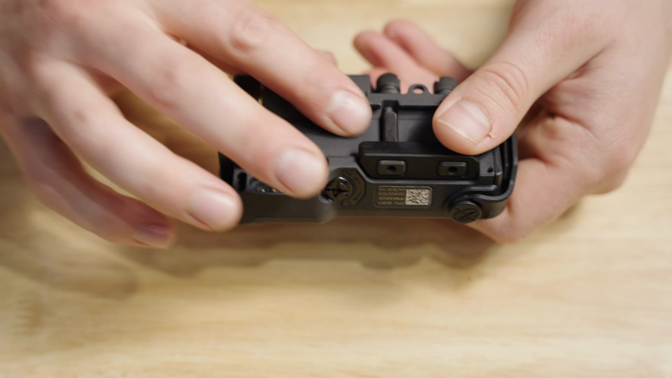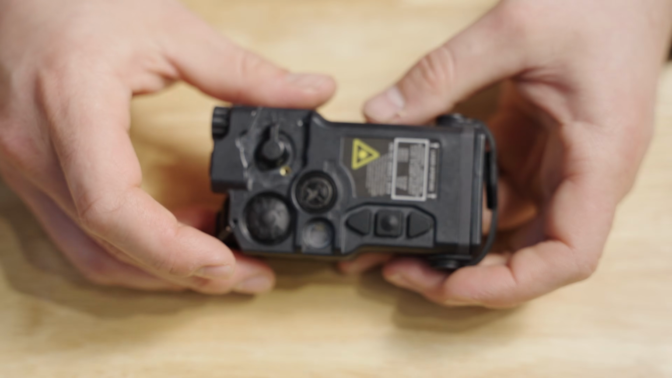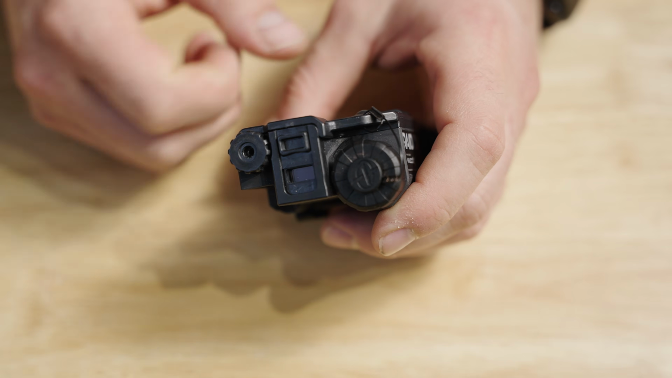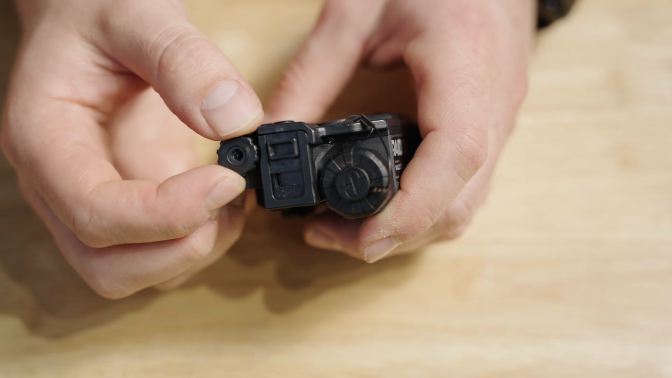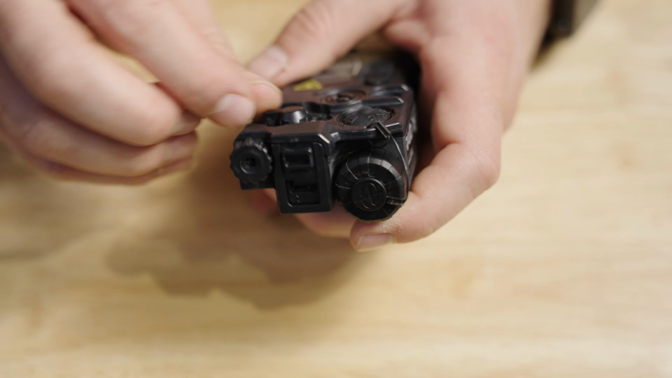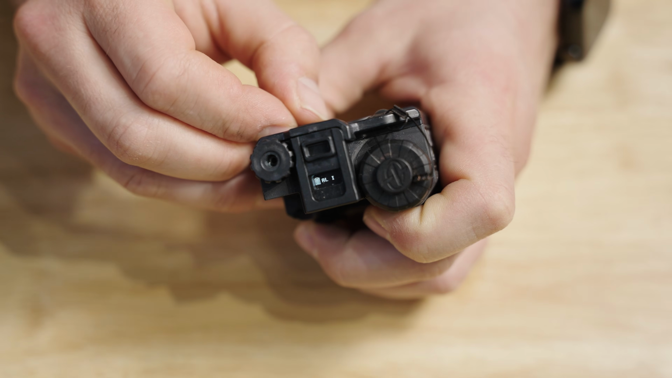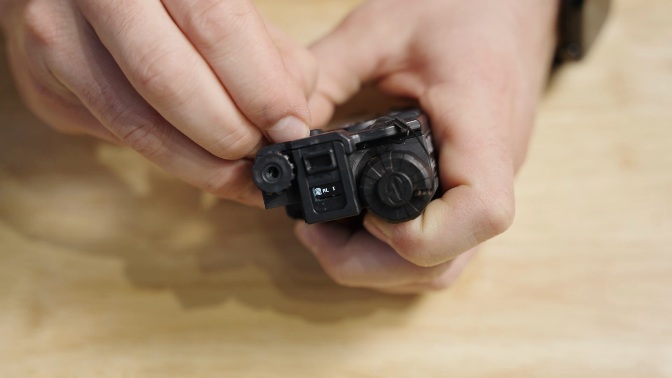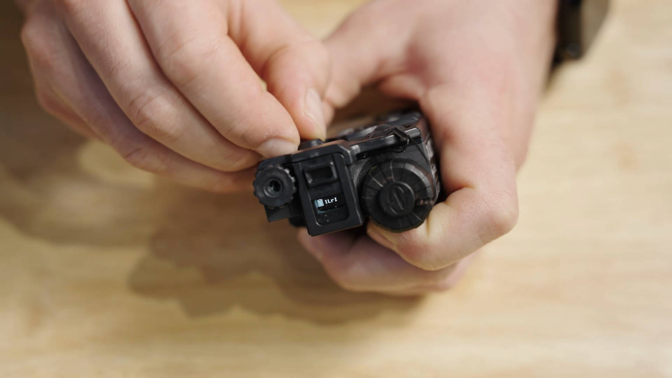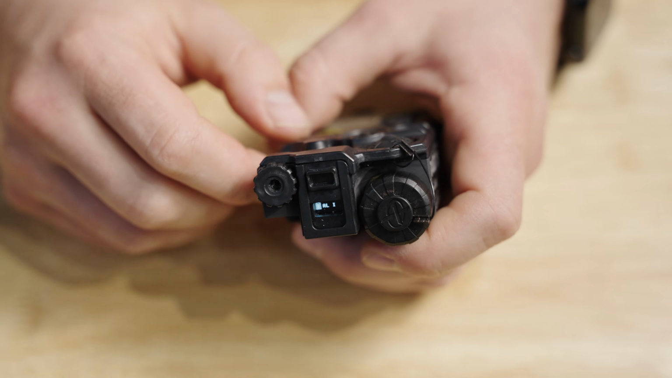Speaking of housings, the bulk of it feels like some kind of cast aluminum, and the top is a polymer construction. On the rear is where you control the divergence or convergence of the IR illuminator. You do also have a screen, so when it is powered on, it tells you the exact mode that you're in. So when you are in the dark, you can kind of get a better feel for that without having to try to feel around on the switch.